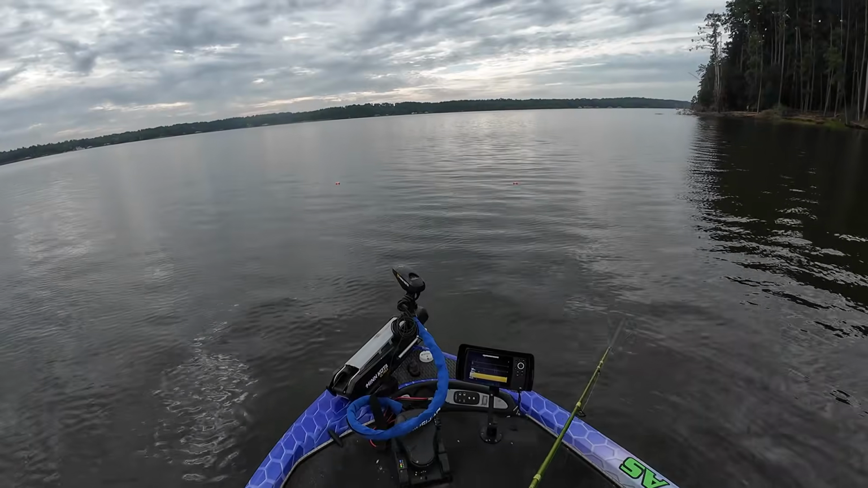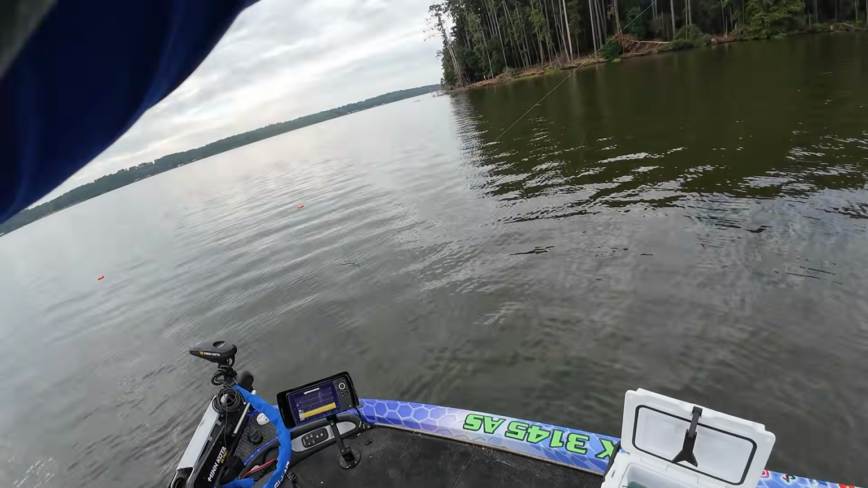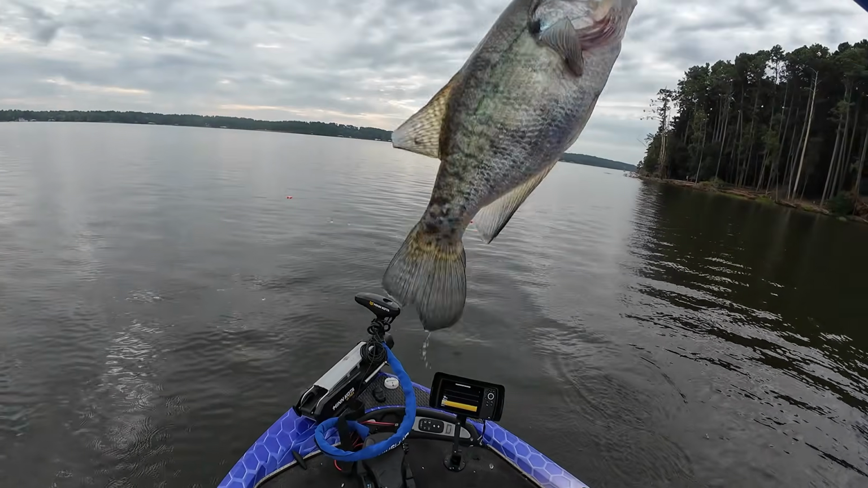That should be a crappie. Oh gosh, there he is. There he is. Yep. Yes, sir. Hey guys, look at that. That is a chunk.